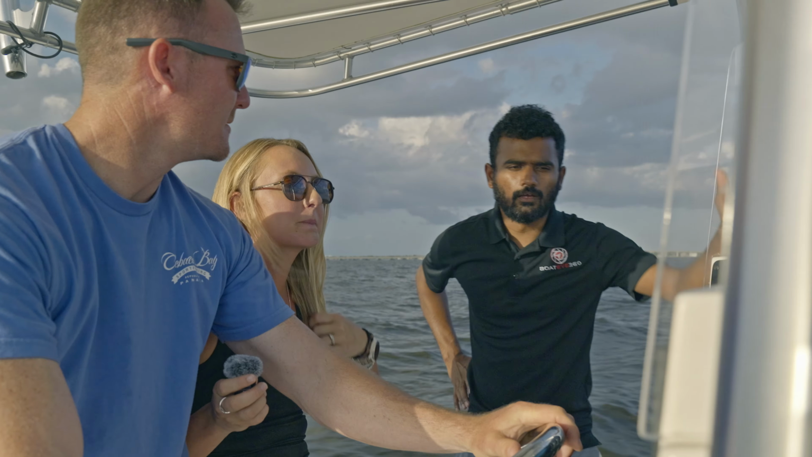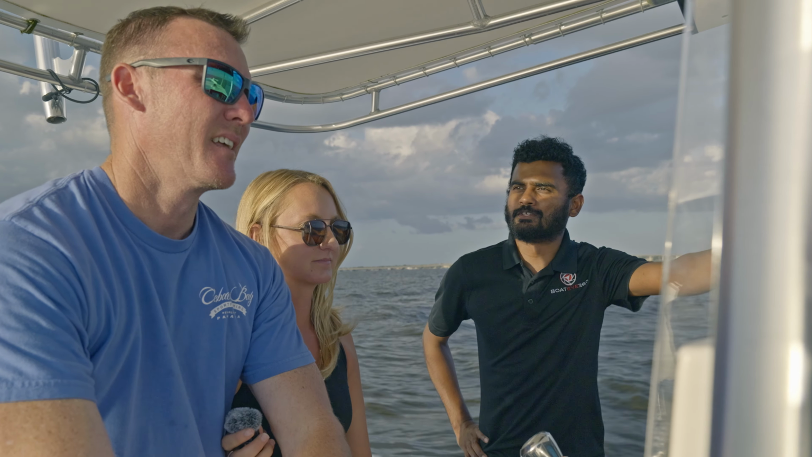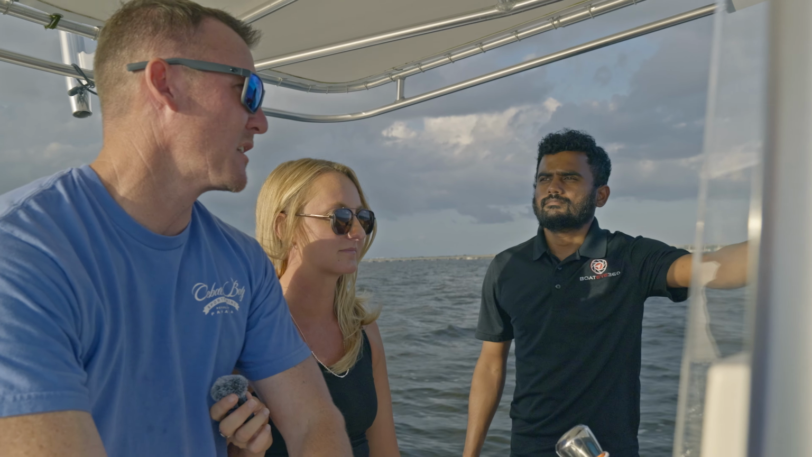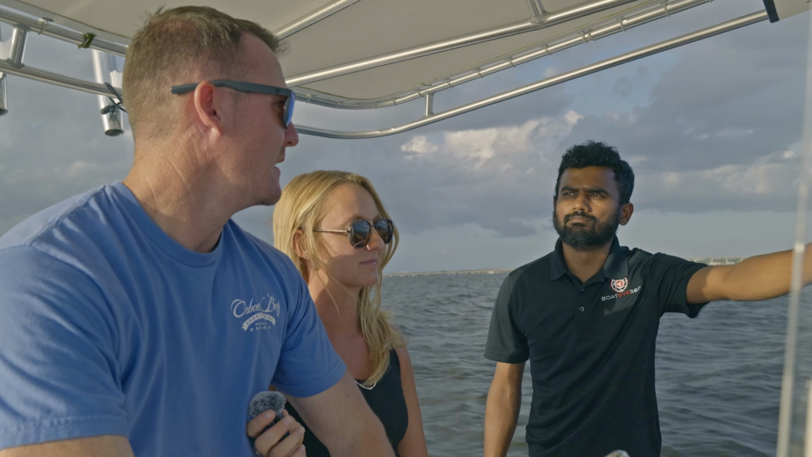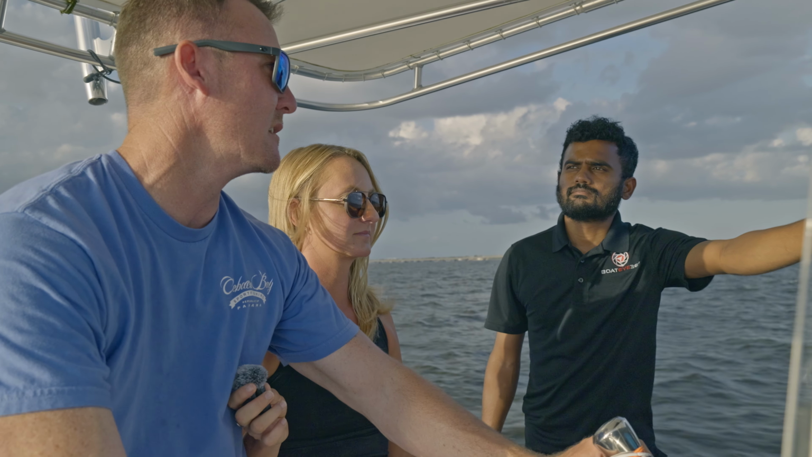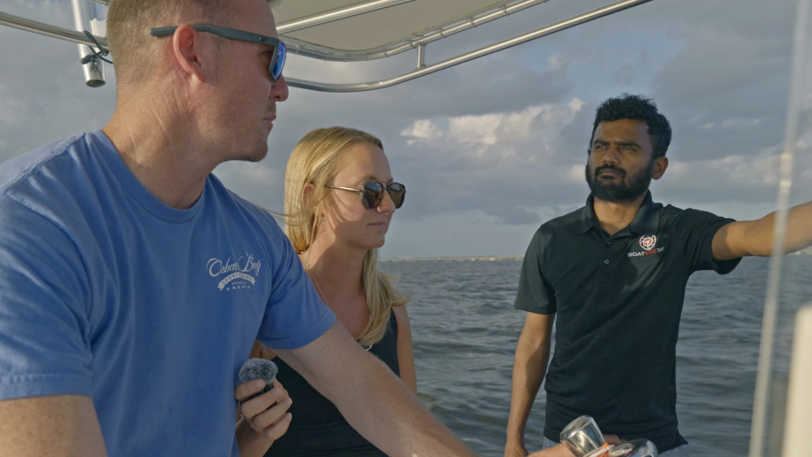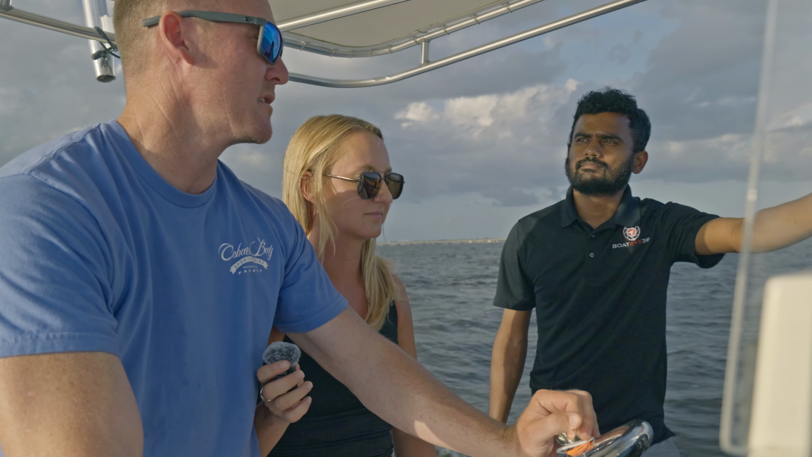I can tell it's a fishing boat, but what else do you do other than fishing on this boat? We like to go to the beach. Typically our days are split between fishing and going to the beach, and we enjoy watching the sunset out there. It gives us the chance to be out there when nobody's on the island. It's not crowded. You get an hour or two of peace and quiet, so we can come back in the dark and enjoy the sunset at the beach.